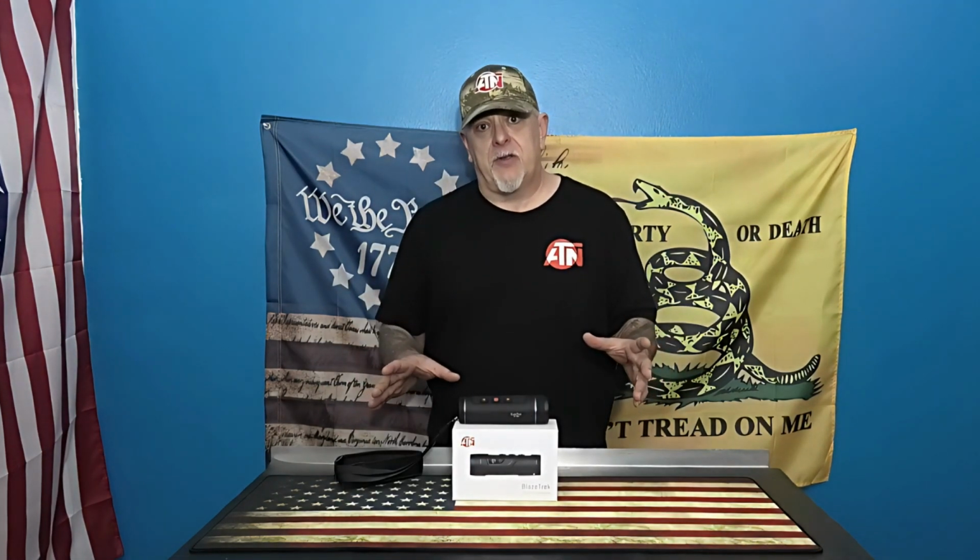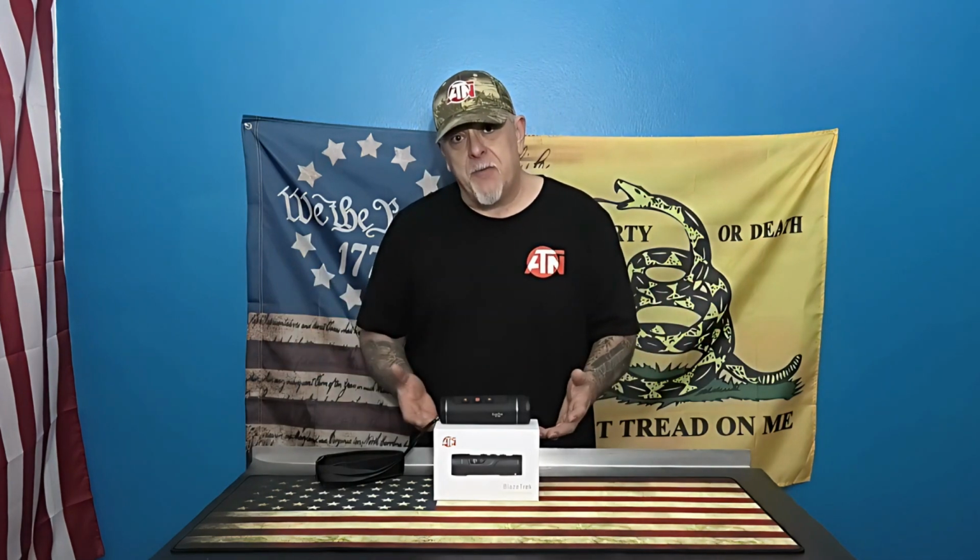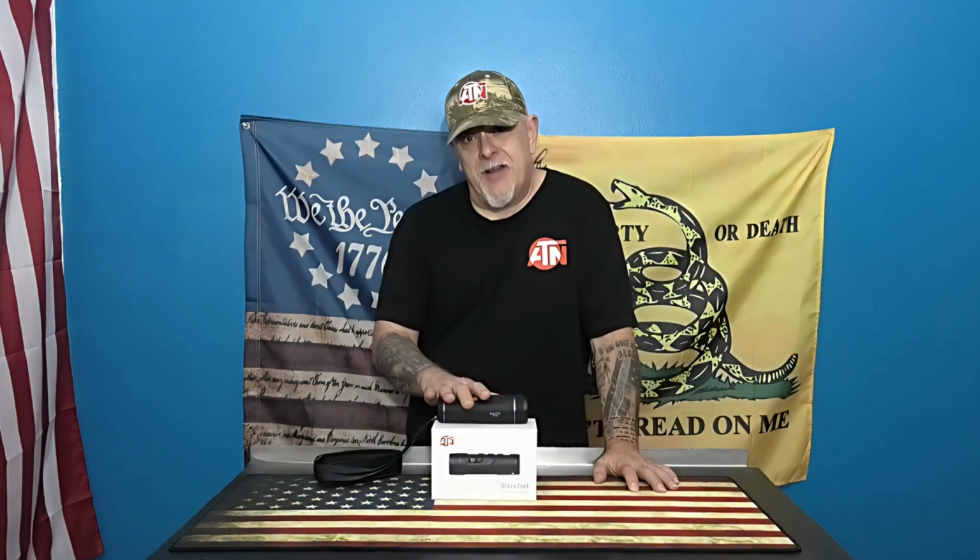We're going to go through all the modes. We're going to take some pictures. We're going to take video using the thermal of what I personally think about the BlazeTrek. Is it good? Is it bad? Is it worth the money? Remember, it's listed at $995. So we're going to go through, like I said, the settings, the accessories on it.